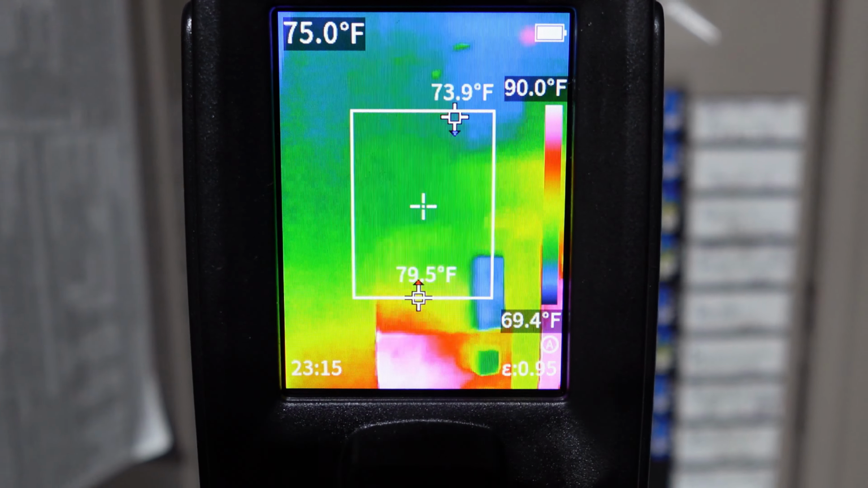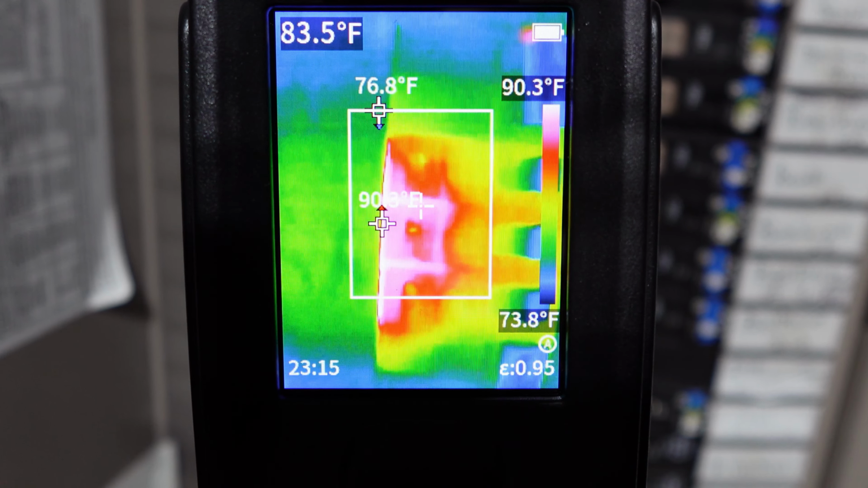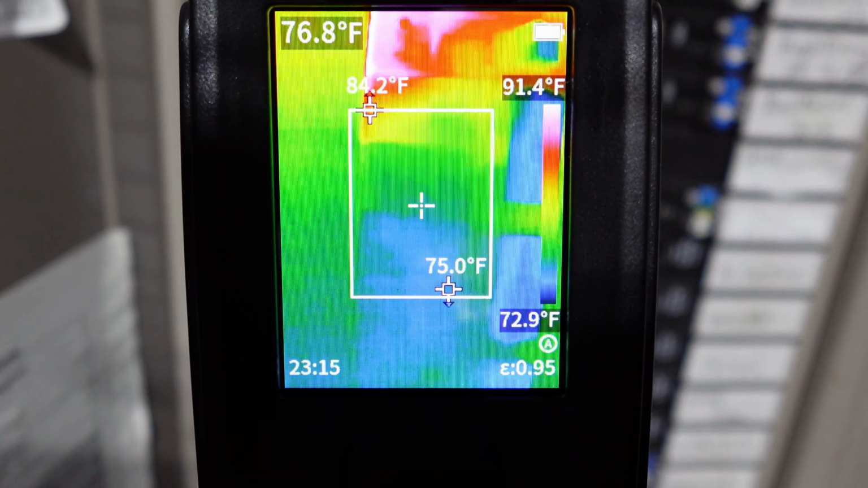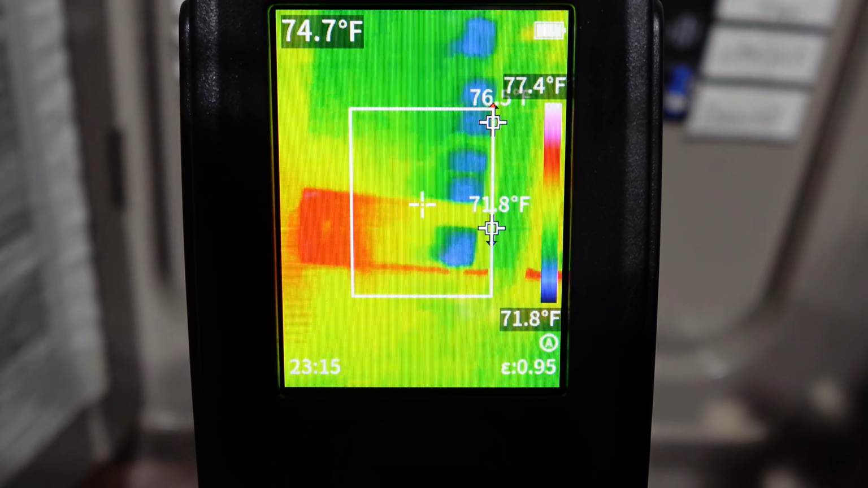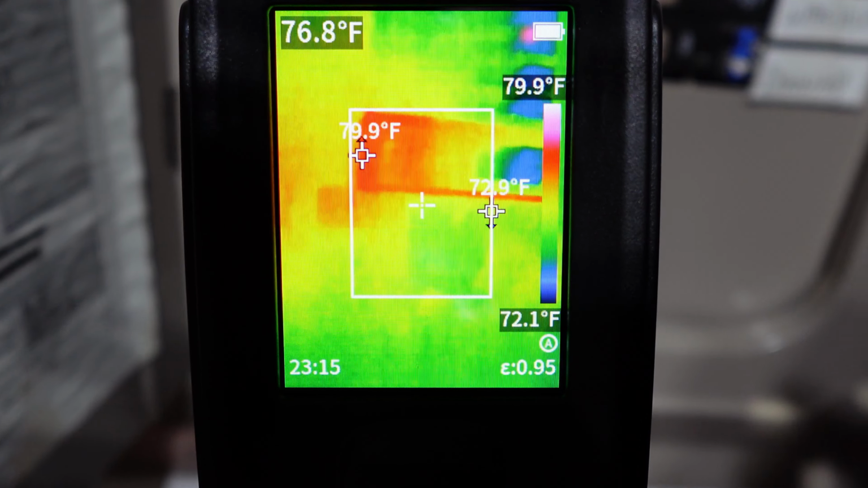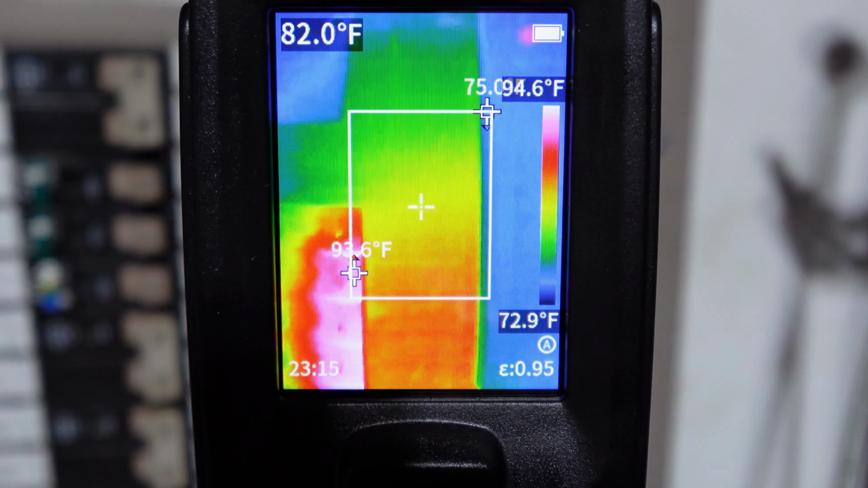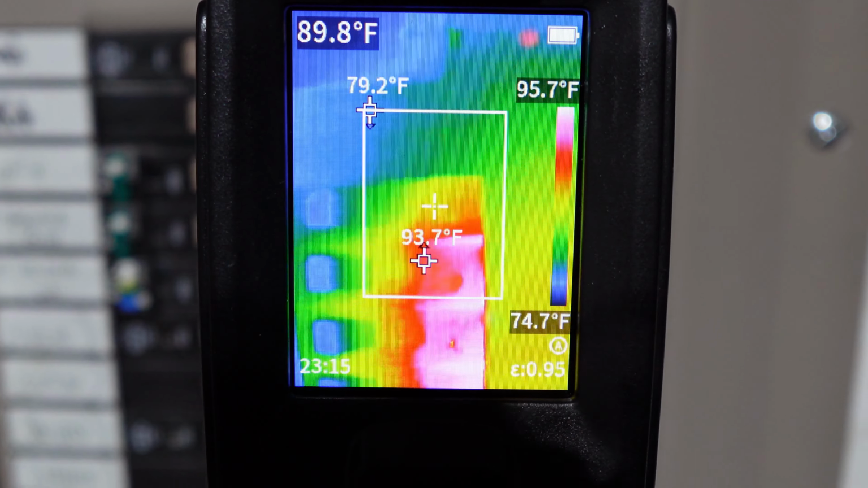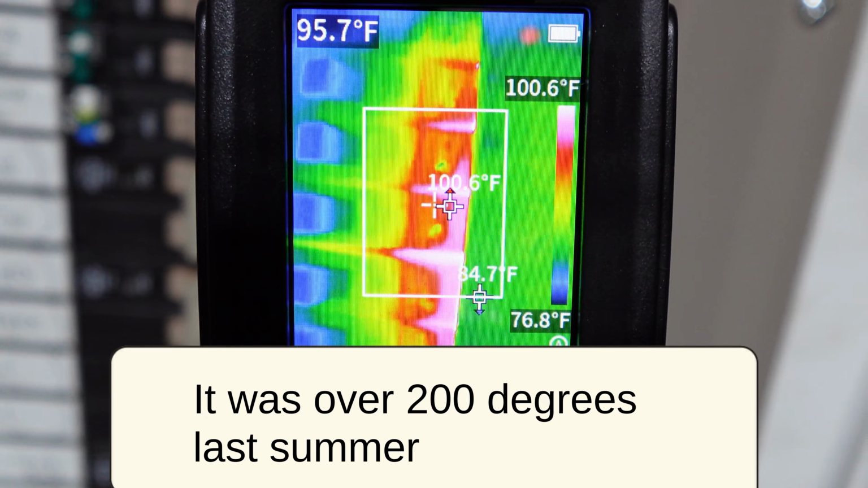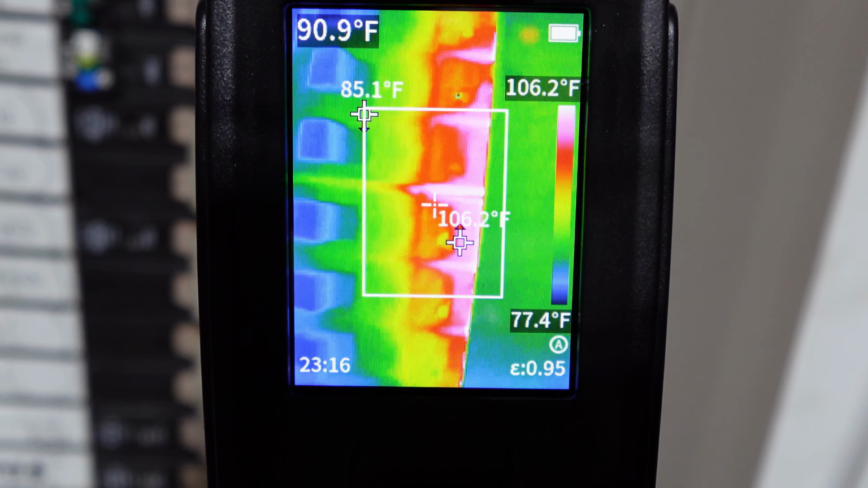Go over to this left bank here. It looks like 90, 91, 92. Go down to the bottom one, that's another one. What's that saying there, 80? So it looks like over here, I may have maybe a couple more that need to be changed out, because I was reading almost 200 degrees on some of these. That one there looks like the hottest one. That's 106 and a half. That's the third one down.